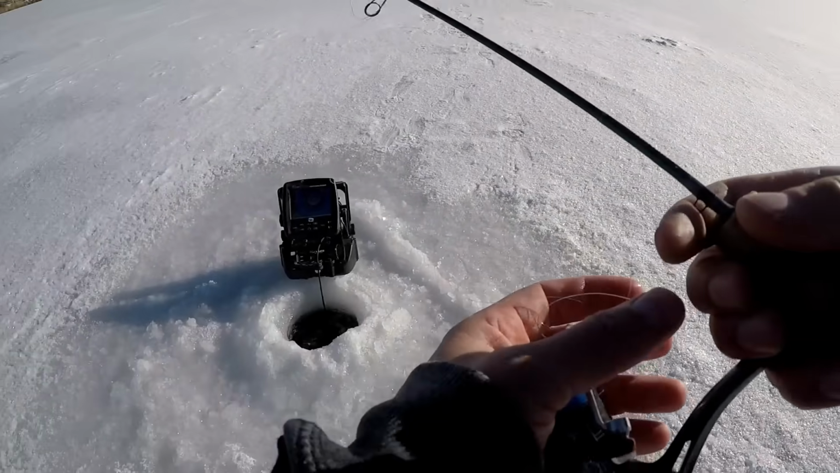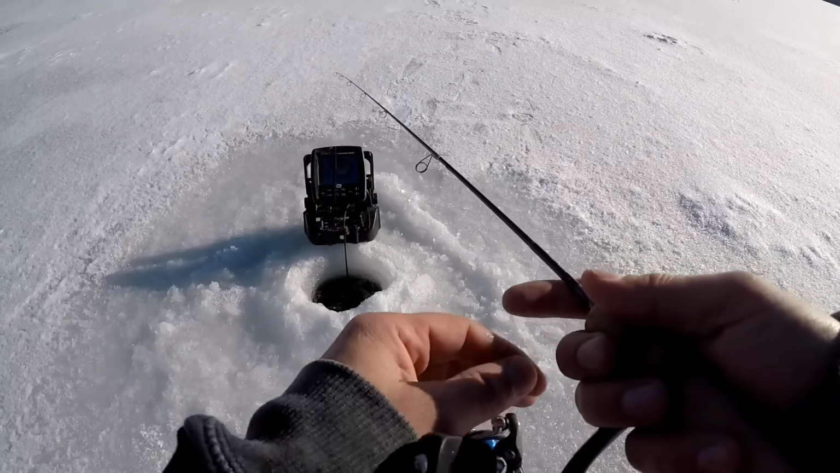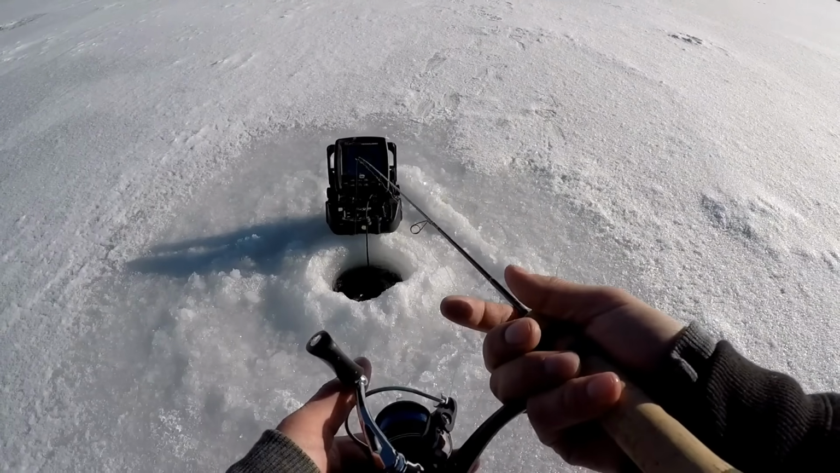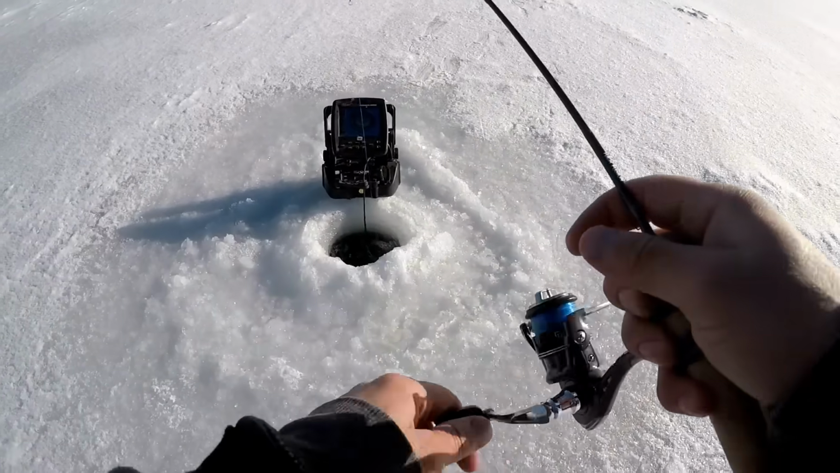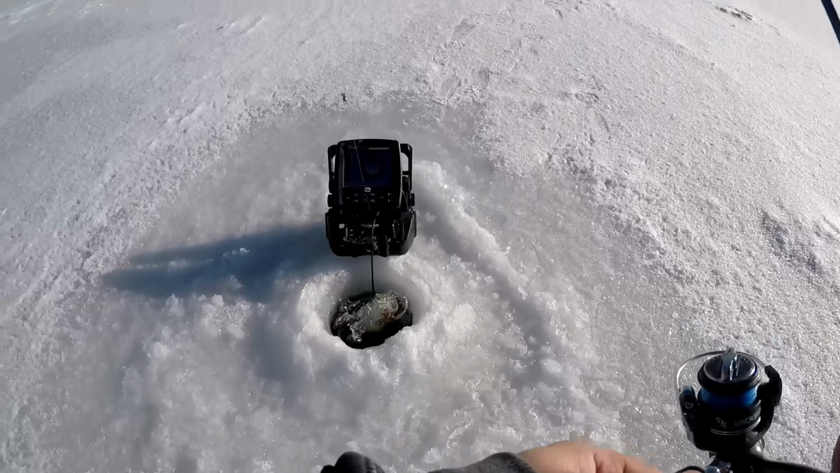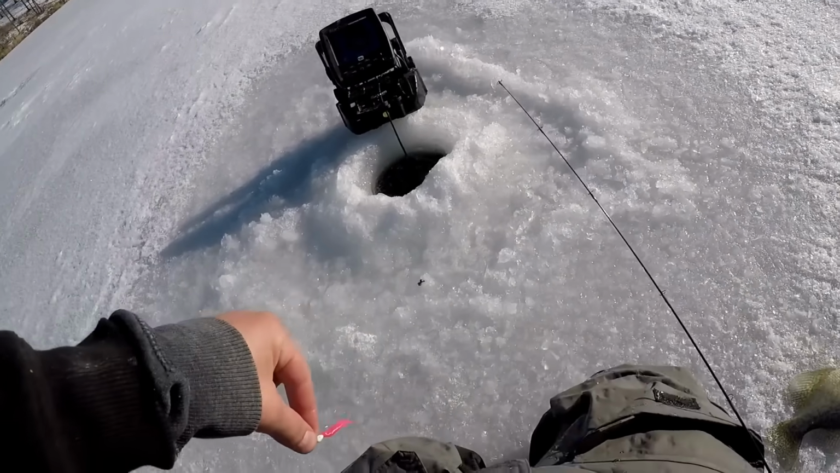Alright guys, we're gonna try her again. There's a bunch of fish down here and some gotta be crappies. Got him. That's a crappie. That fish charged up the water column. The bigger soft plastic is definitely the key. Here, this guy's probably 10 inches, 10 and a half.